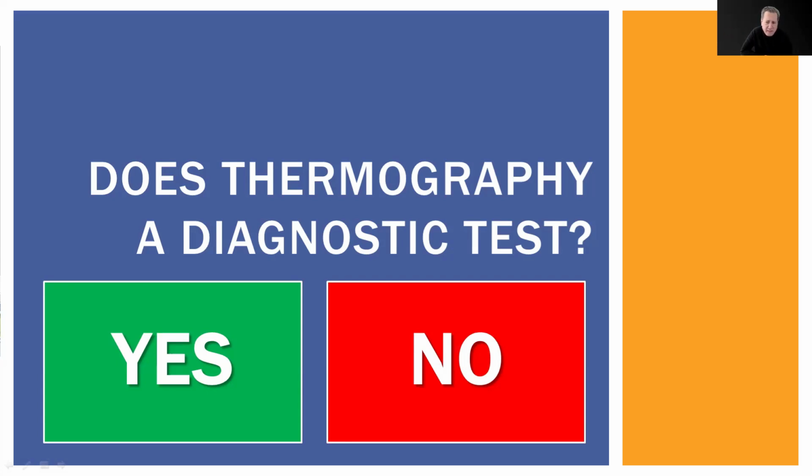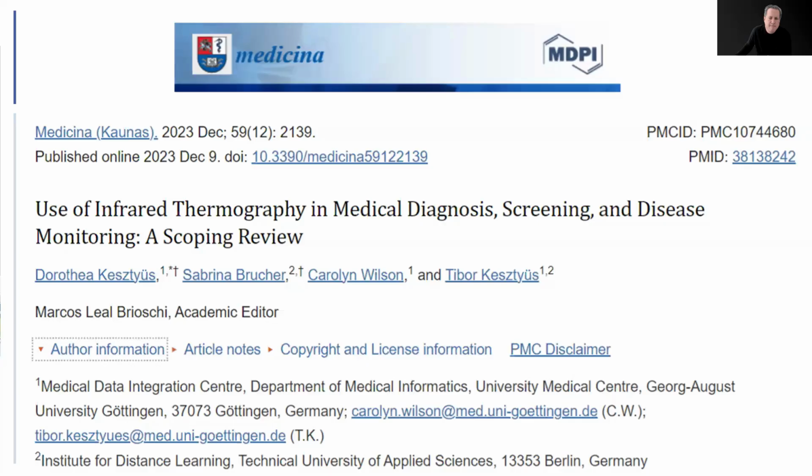Believe it or not, point-of-care infrared image done in real time is more diagnostic than thermography with subsequent analysis of the images. Welcome to Minutes Medical. Let's start with this topic and complete explanation.